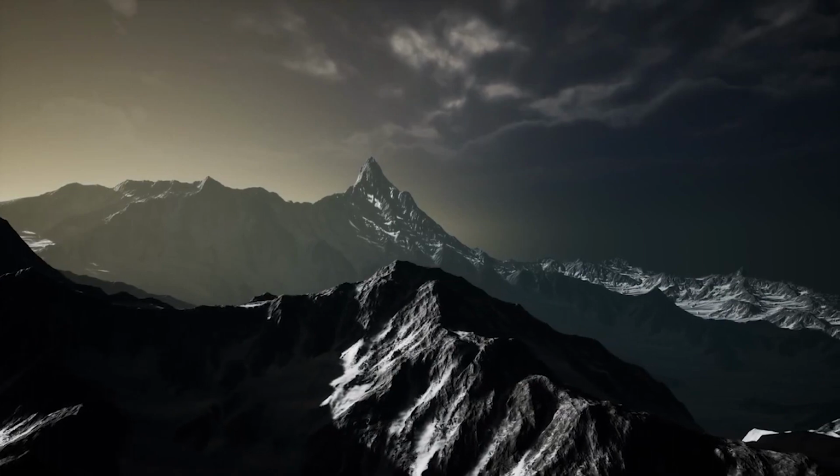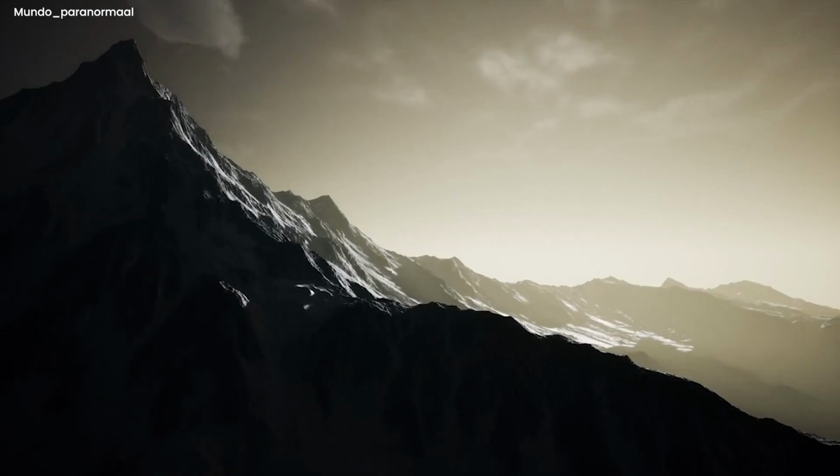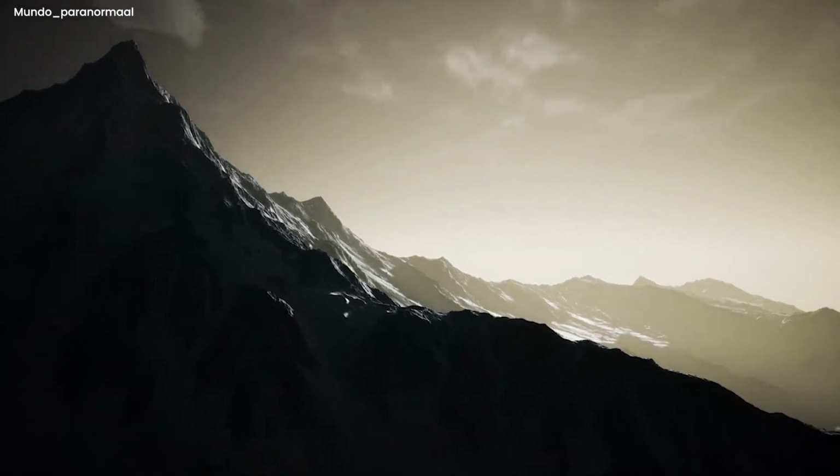Twisted abomination. From the depths of the foreboding Appalachian mountains, a trail camera unveils a nightmarish spectacle. In the Stygian realm, a grotesque entity emerges, a creature with elongated, contorted limbs, walking with an unsettling semblance to a human. Dread lingers in the air as the mind grapples with a chilling question.